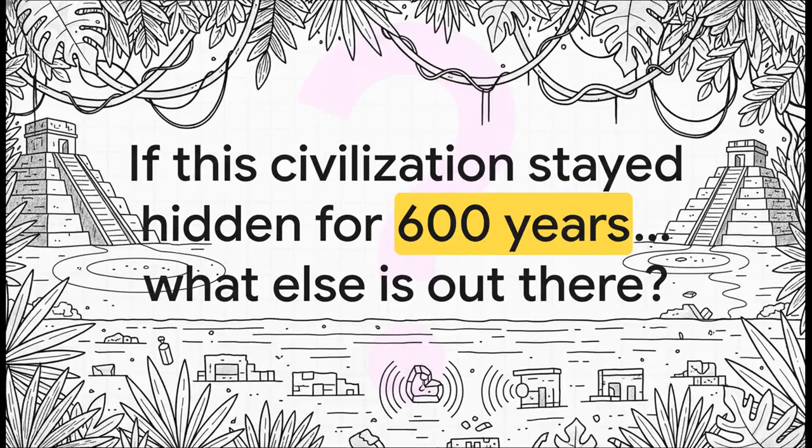And that leaves us with one last, incredible thought. The Casarabe culture flourished for 1,000 years, then vanished, and its sprawling cities remained completely hidden under the jungle for more than 600 years. It really makes you wonder, doesn't it? What other lost worlds are still out there, just waiting for us, right beneath the trees?